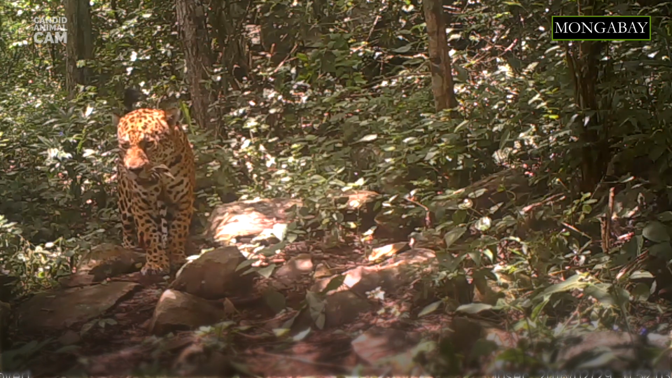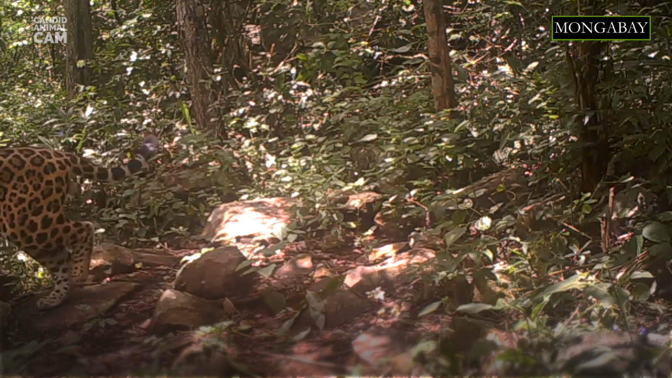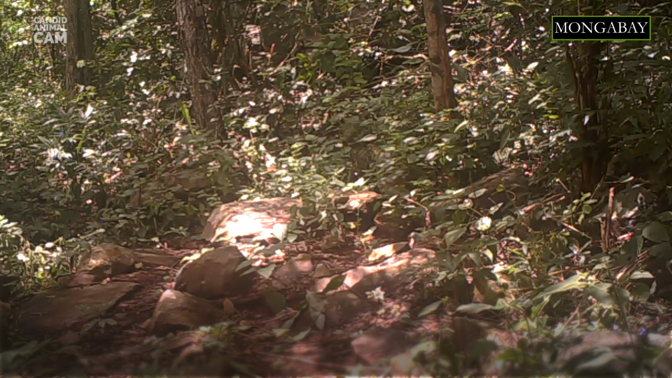The jaguar is the only extant member of the genus Panthera native to the Americas. It ranges from the Mexico-US border in North America to Argentina in South America. Its biggest population is found in the Amazon rainforest, but it also lives in savannas, grasslands, and seasonally flooded wetlands. Jaguars are the third biggest cat in the world after tigers and lions.